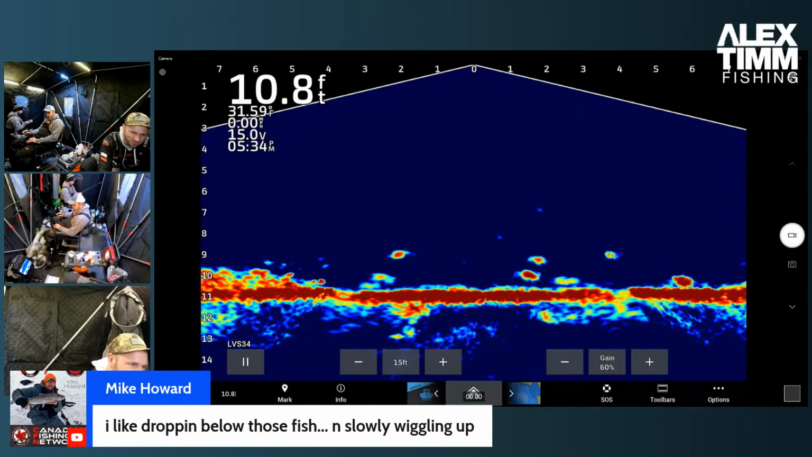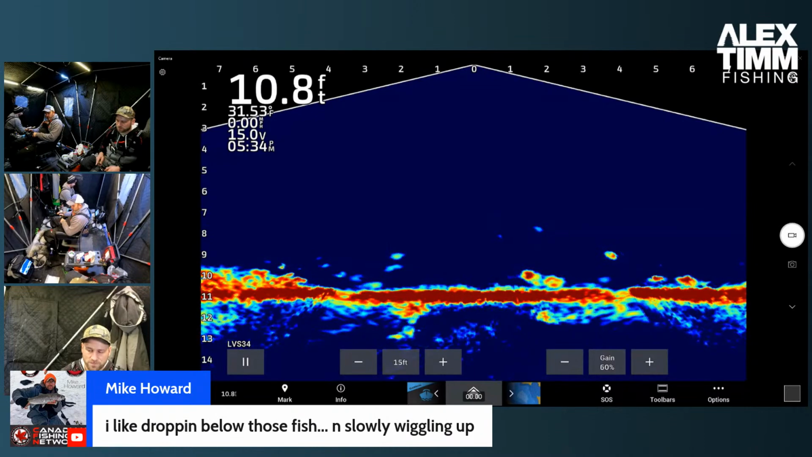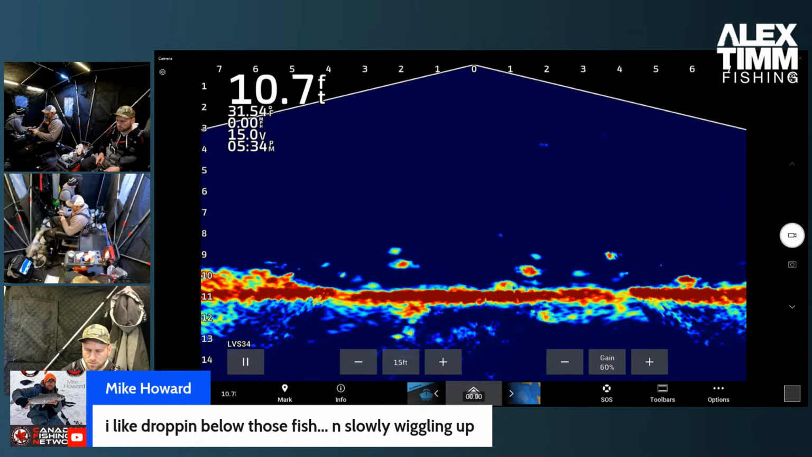Dropping below the fish and slowly wiggling up. Yeah, it's not a bad idea. We've tried all the different presentations today, and what we found is they get really turned off when we drop below them. At least that's what I found. But they do like to drop down for sure. Like as you're dropping down, they love chasing the bait. Like, oh my gosh, something's falling. Like this guy, I'd love to be able to pull up a little bit.